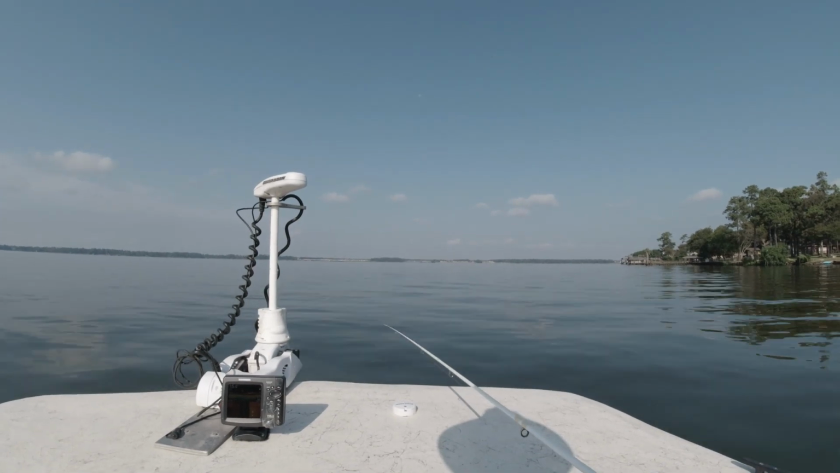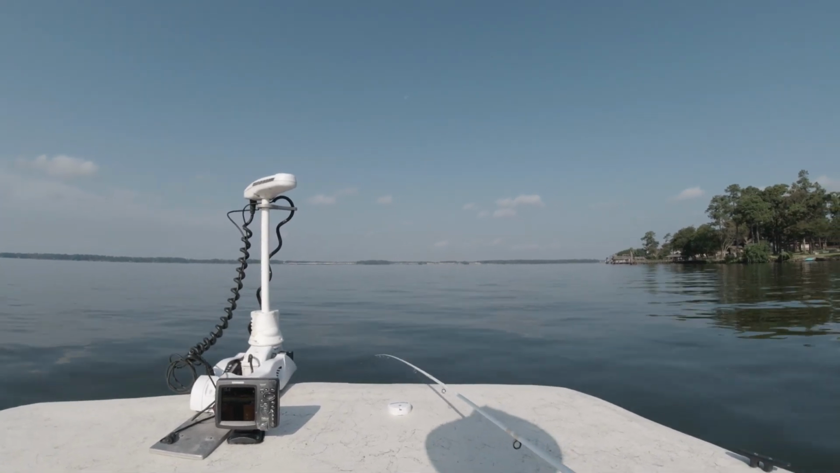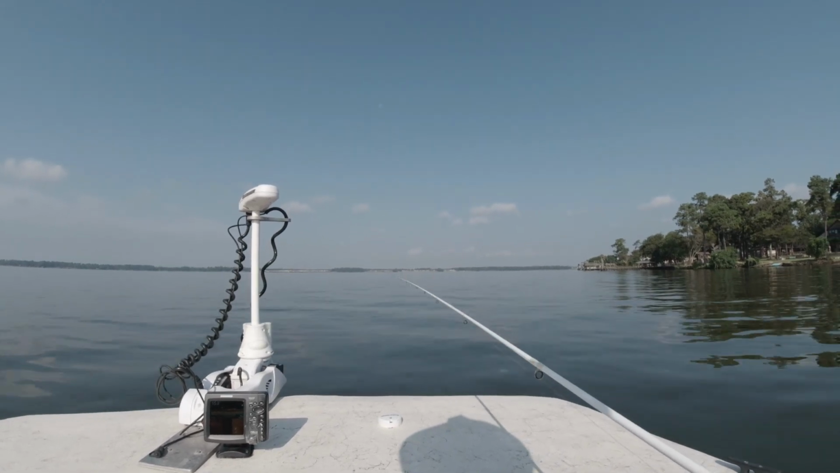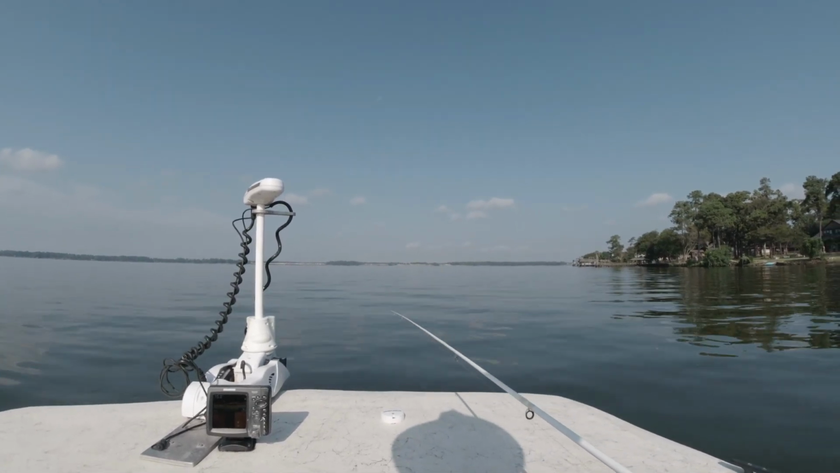Man, I'm telling you, this pile is so small that it is unreal. Force fed that joker. That fish is so stuffed.